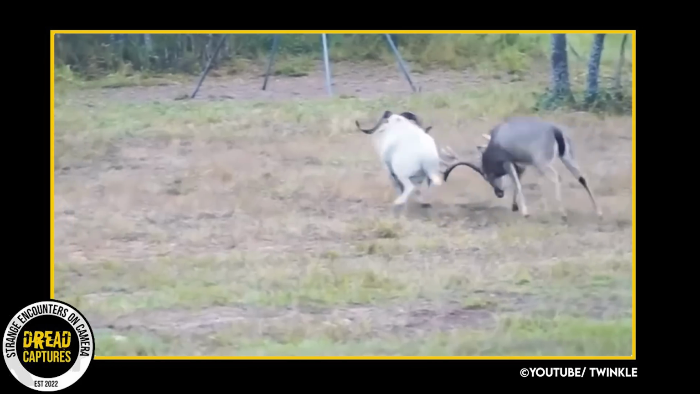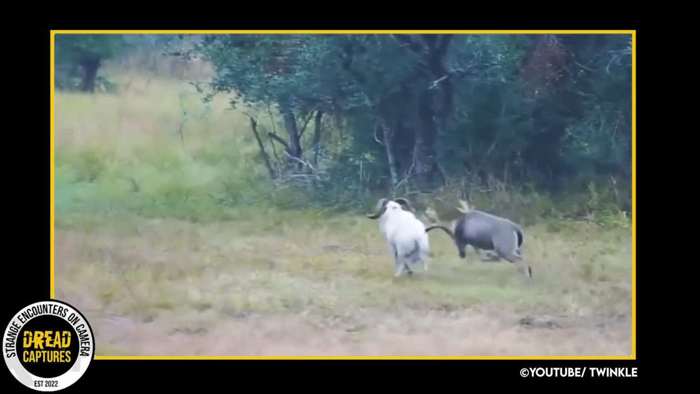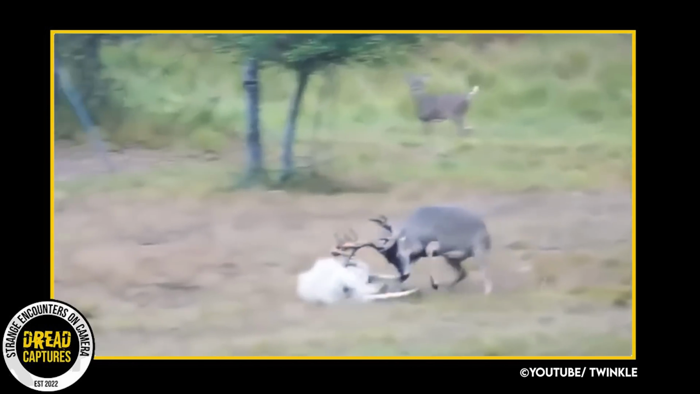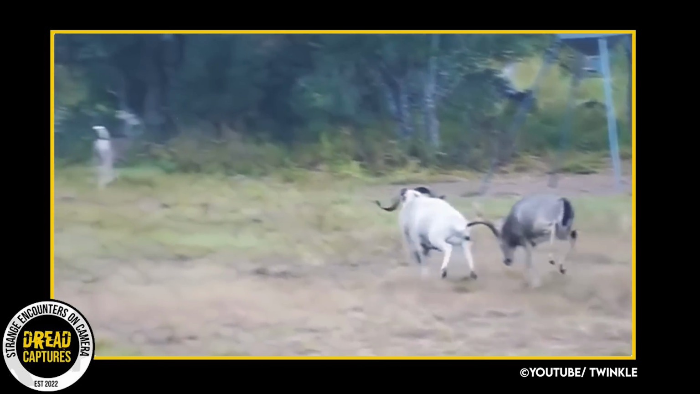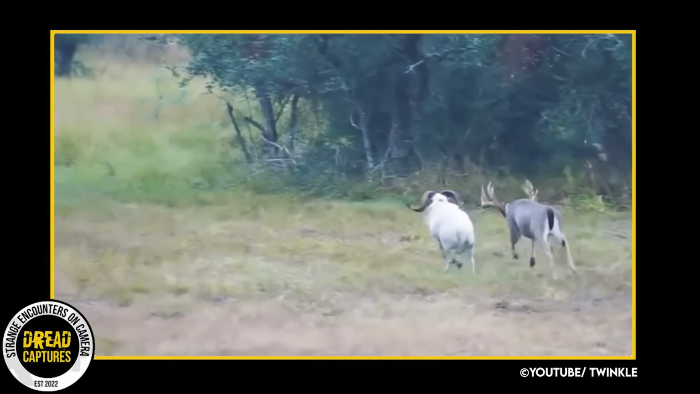Mr. Buck decides to escort him out of his general vicinity, so to speak. Rather quickly and uncomfortably, I might add. We didn't need to see much to realize who had the upper hand in this encounter. And if you watch to the end, in the background you can notice some feed stations, which makes me think this was most likely about food.